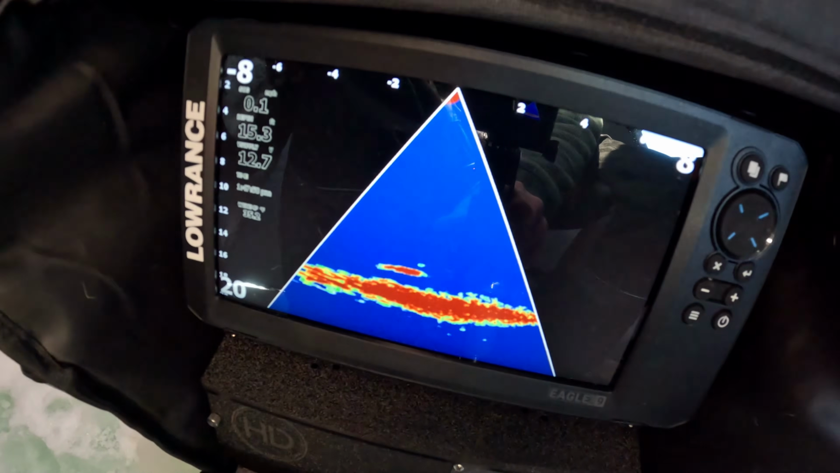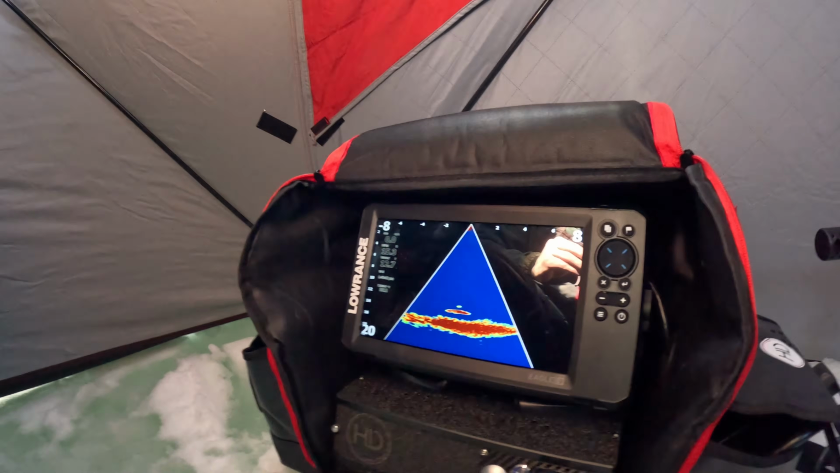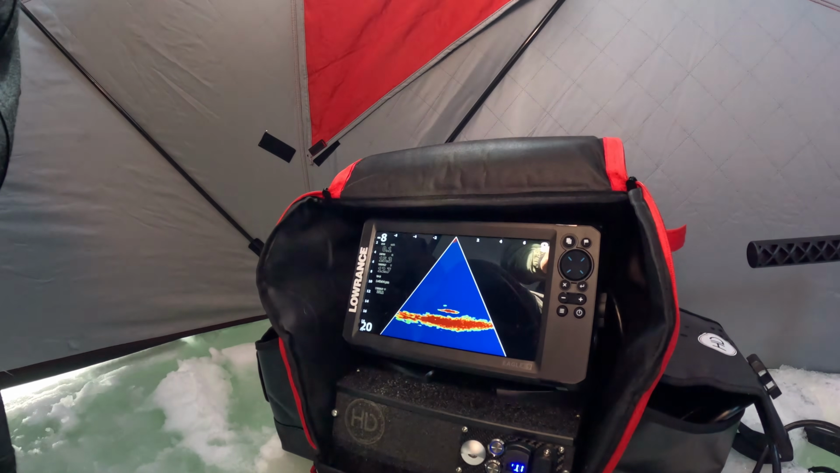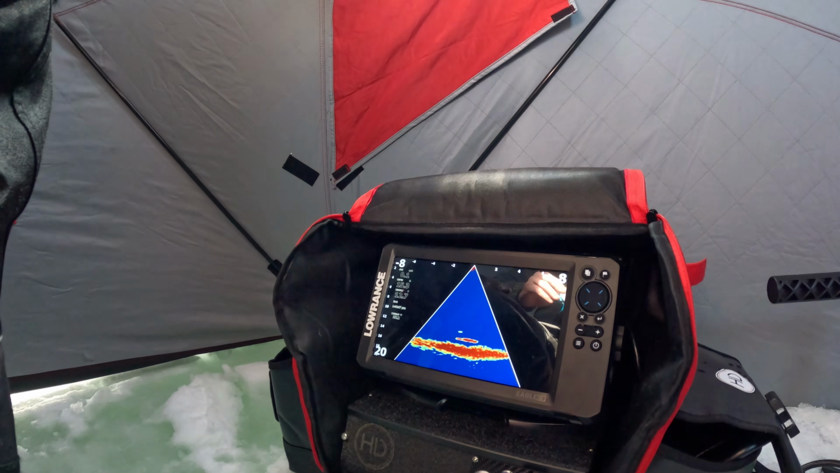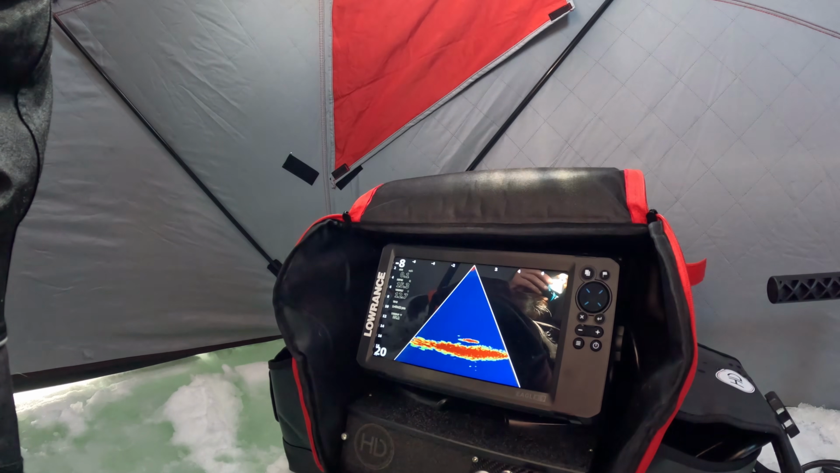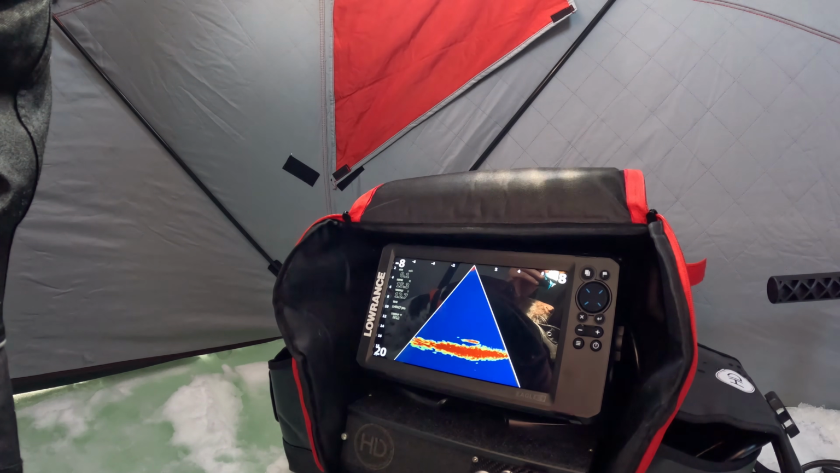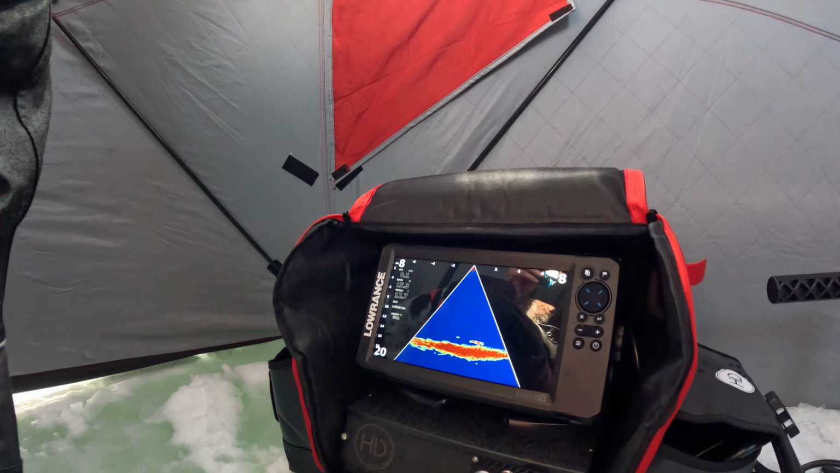Oh, look at that mark. Holy moly. Oh boy. That's what happens when we're sleeping. It's the tiniest little jig on there. Dang, that's a big pike too. It took off.